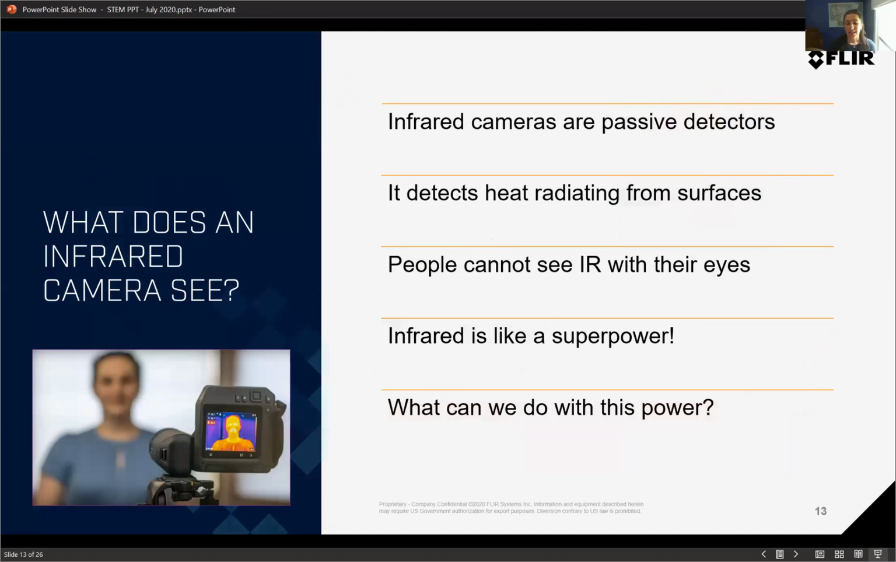So what exactly does an infrared camera see? An infrared camera is a passive detector. It's not spitting out anything. It's not shooting infrared rays at anybody. It's just observing, just like a regular camera. So it's not gonna hurt you in any way. It's not gonna heat anything up. It's not gonna do anything.